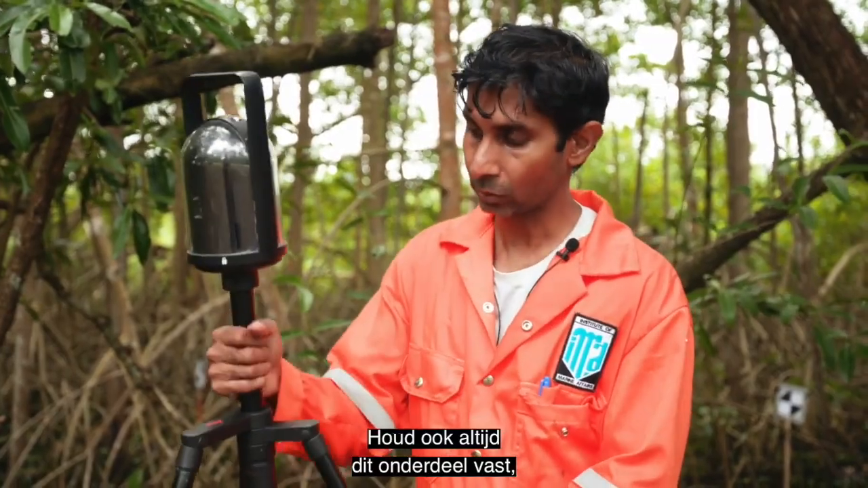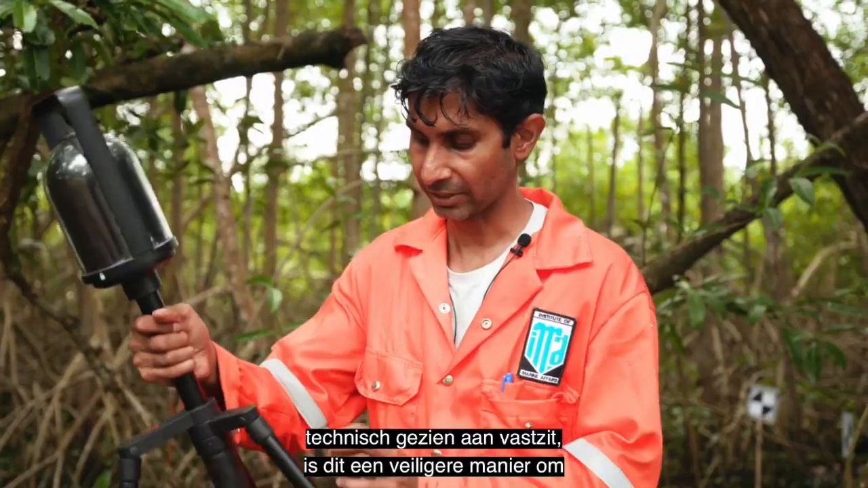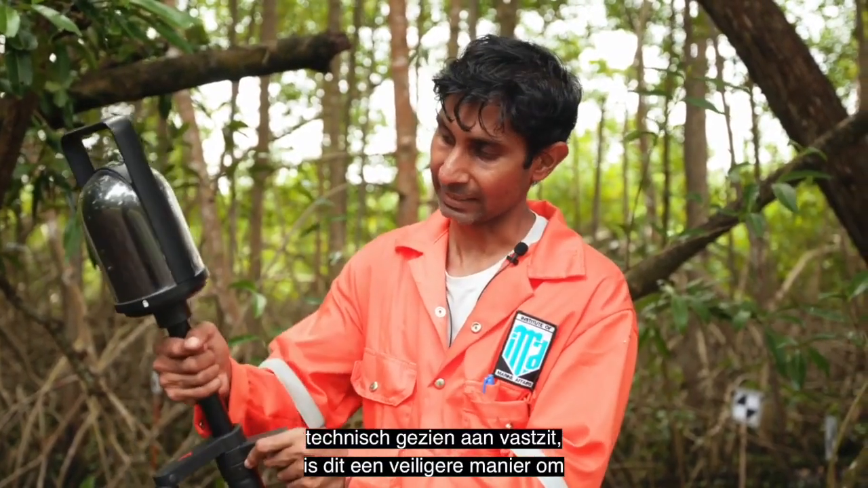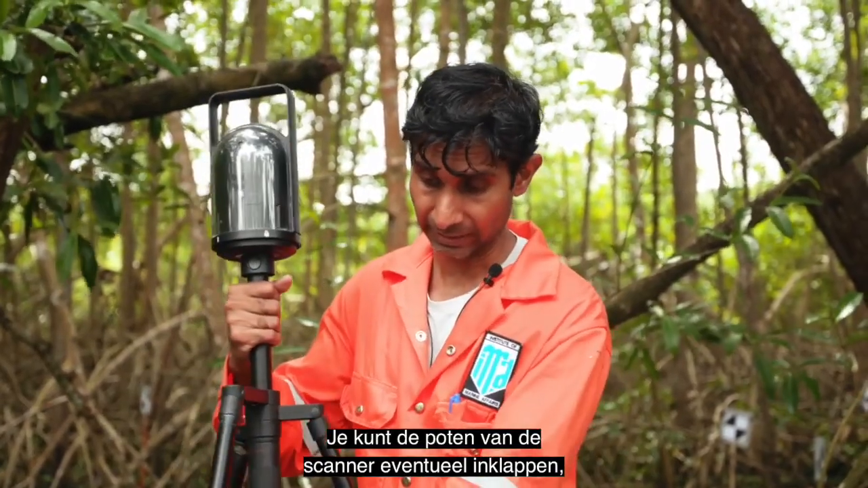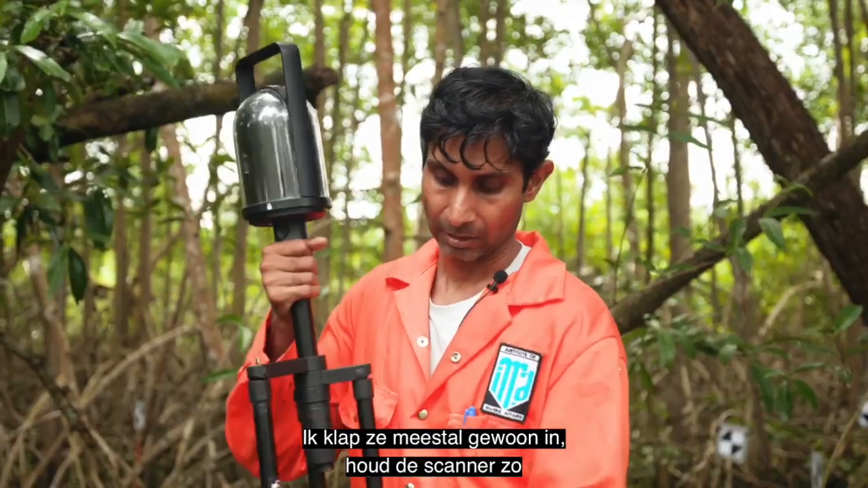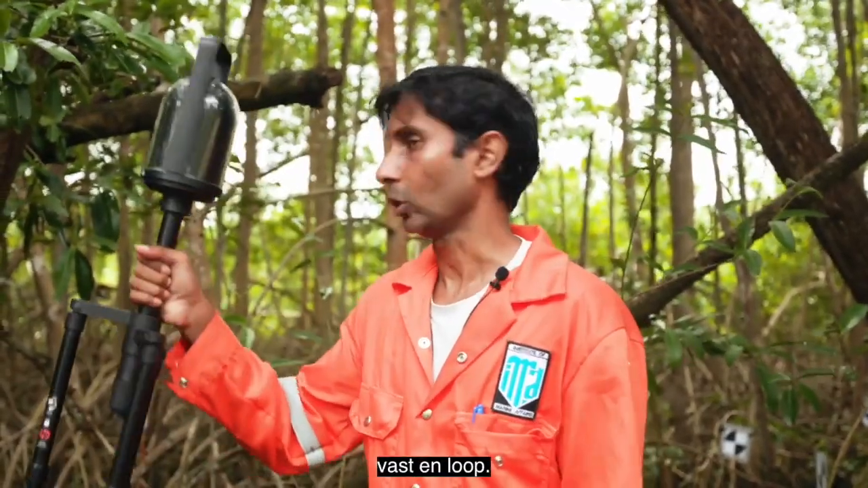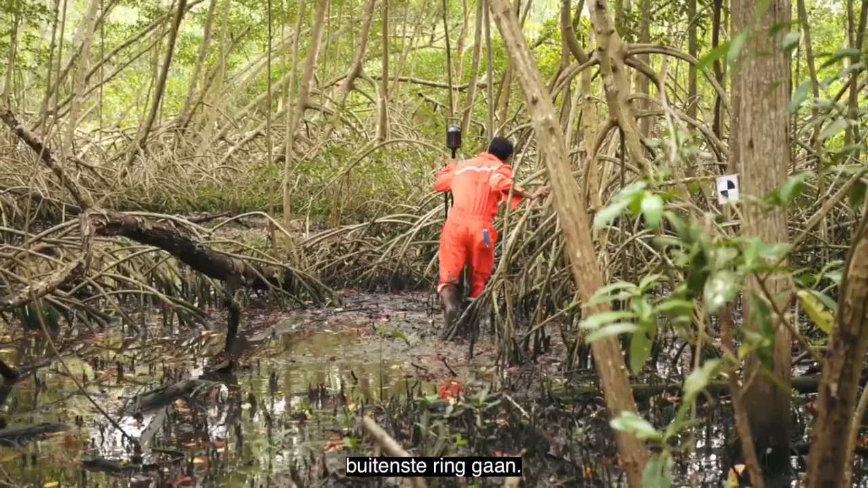Also, always hold this part. Don't just hold the tripod, because the tripod is just technically attached to this, but this is actually more secure, holding the scanner. You could close the scanner legs if you like. Depends how agile you are. I just usually close them in, hold it like this, and walk. So we can go to the outer ring scan location now.